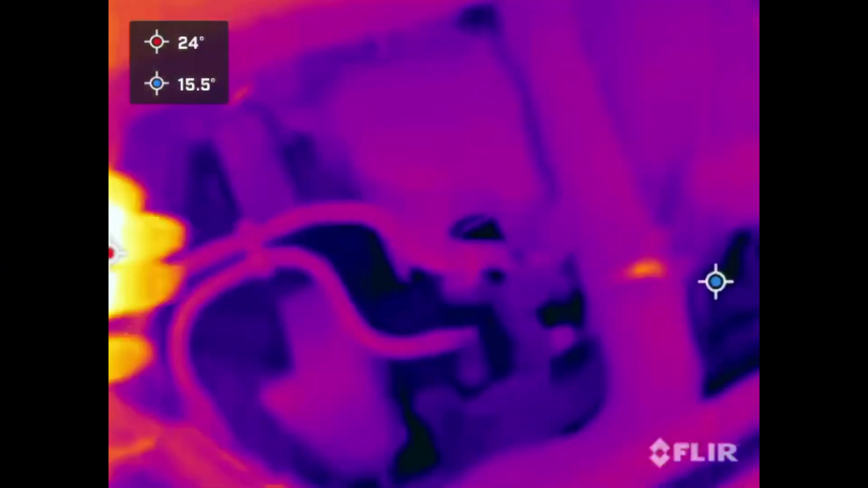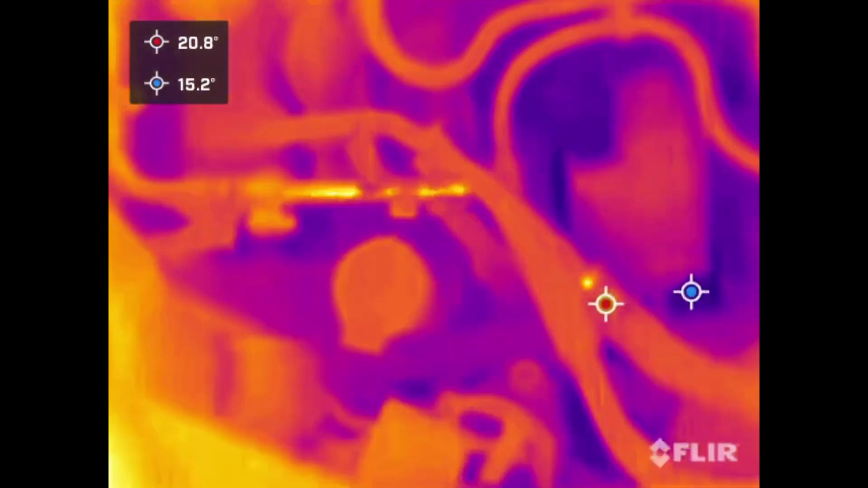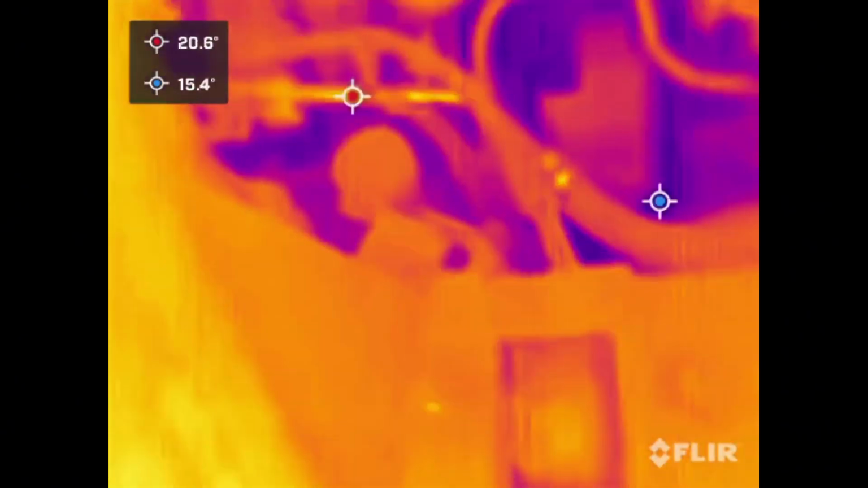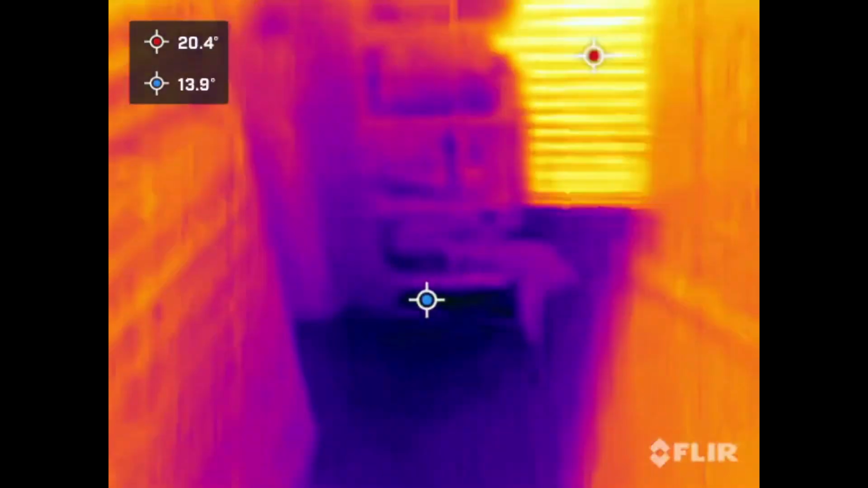There's not much heat there. If I put my hand in front, you'll see it glow down. Looking for anything which is really hot. These are reflections there of pipes, so we're not really interested in them. But here's the interesting bit. Let's go and look in the car now.